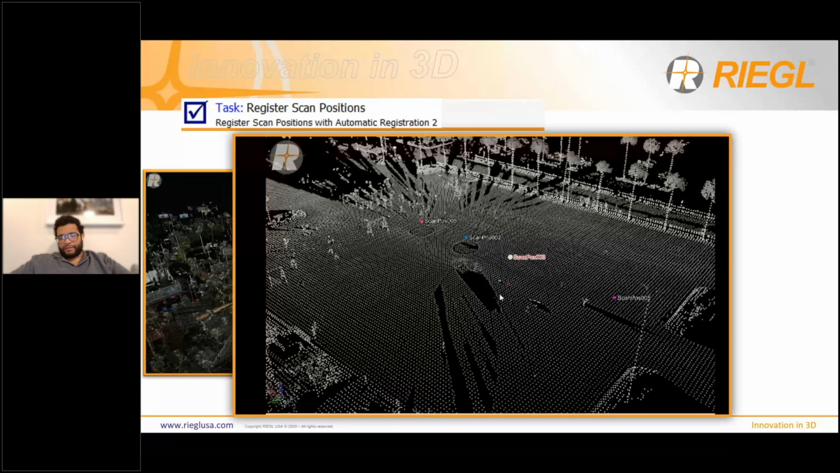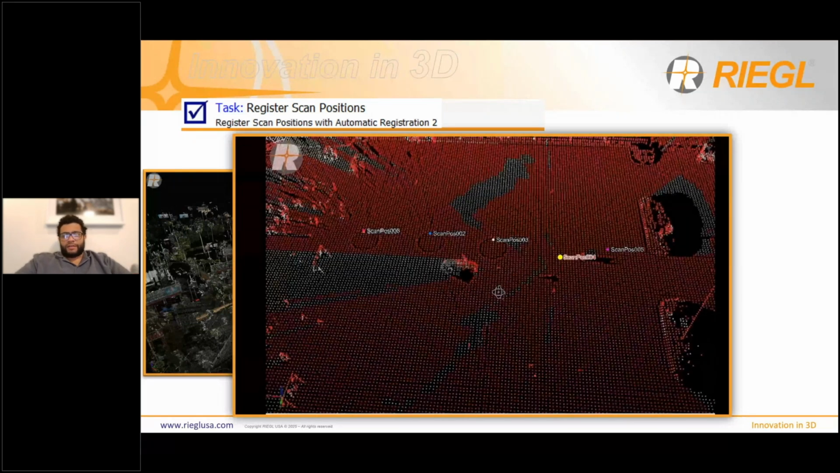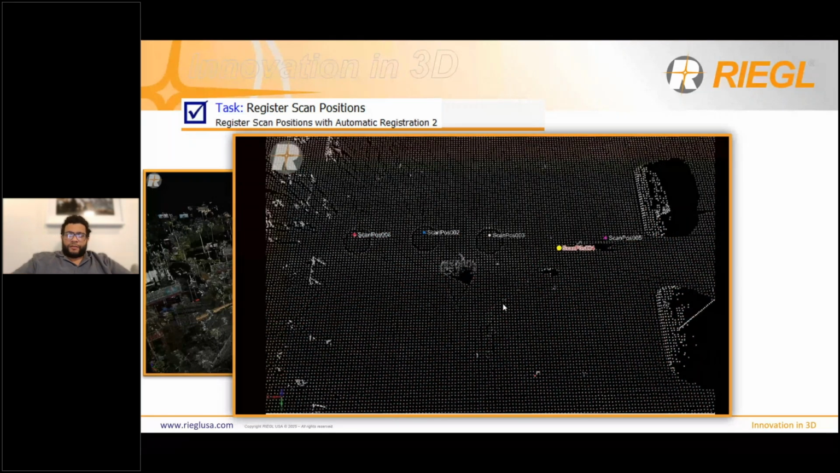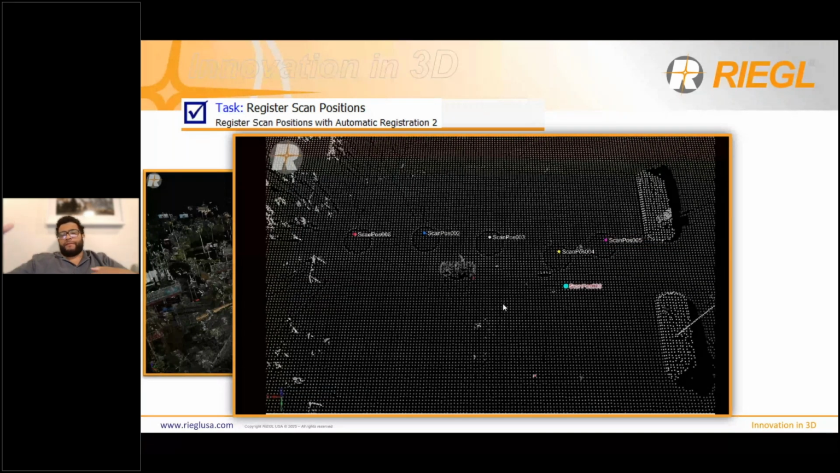It's only 7 scan positions, but it helps you get an idea of what registration is and how it works in our software. This is also what the scanner is doing, but when the scanner is doing it while you're in the field, you don't see this part of it. You only see this when you do it in our software. So you also kind of get an understanding of what's happening if you're out in the field collecting data.